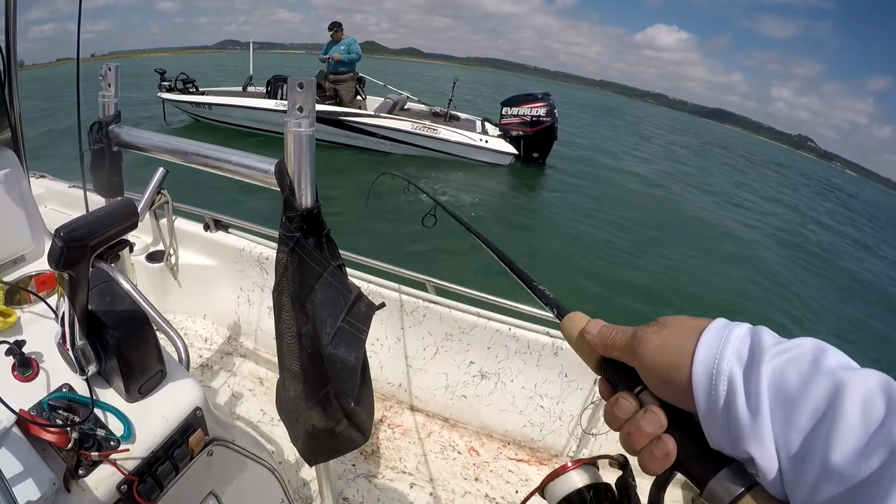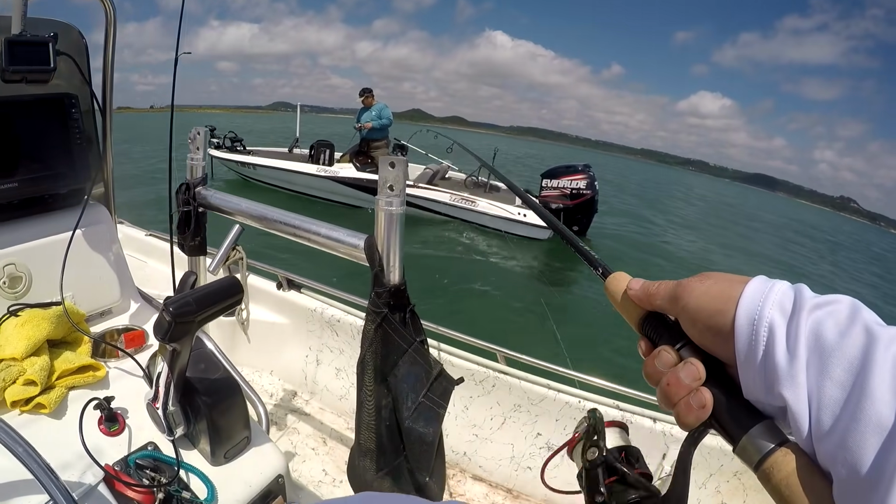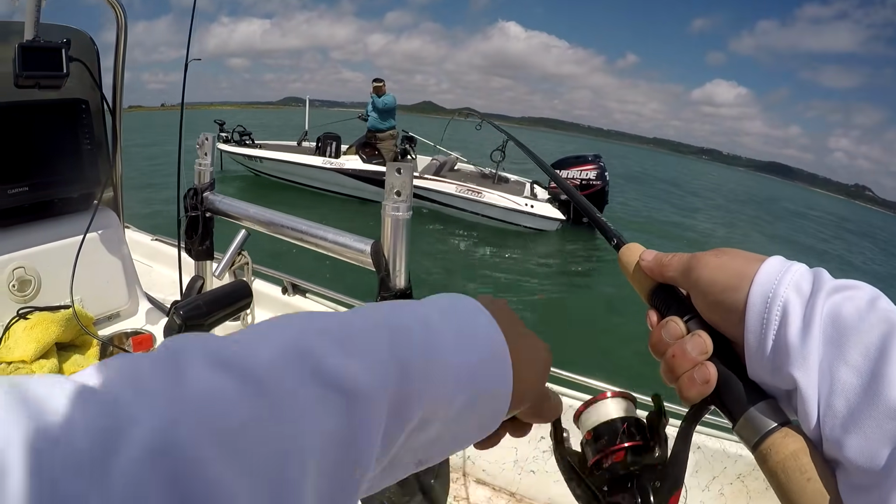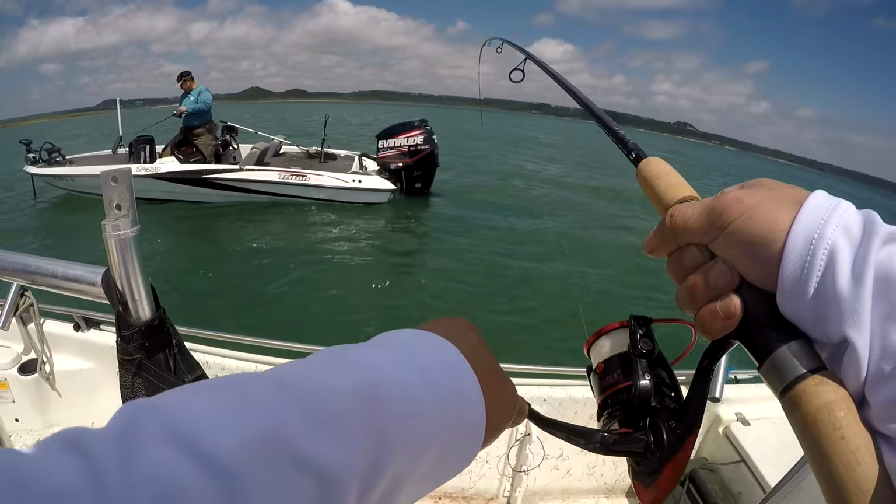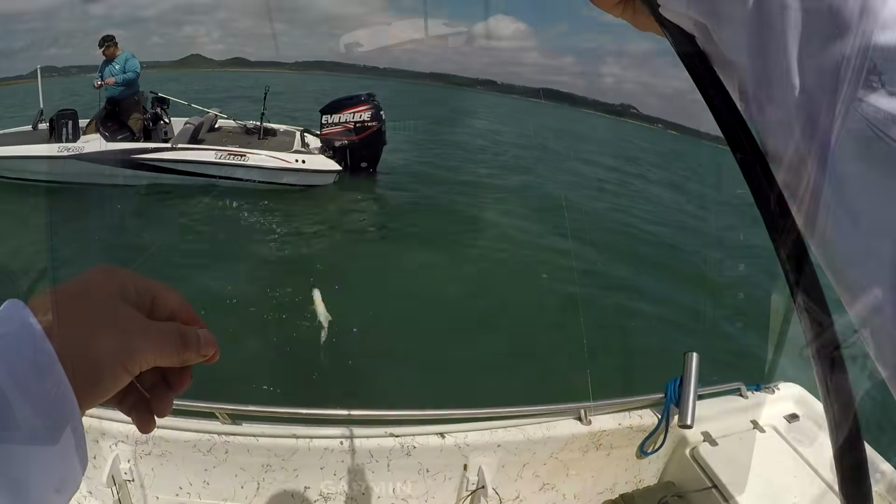Look how Young's boat keeps a pretty good distance from mine and very consistent. He's got the Minn Kota and I've got the Motor Guide Xi5, and we're both pretty much at the same distance throughout the day.